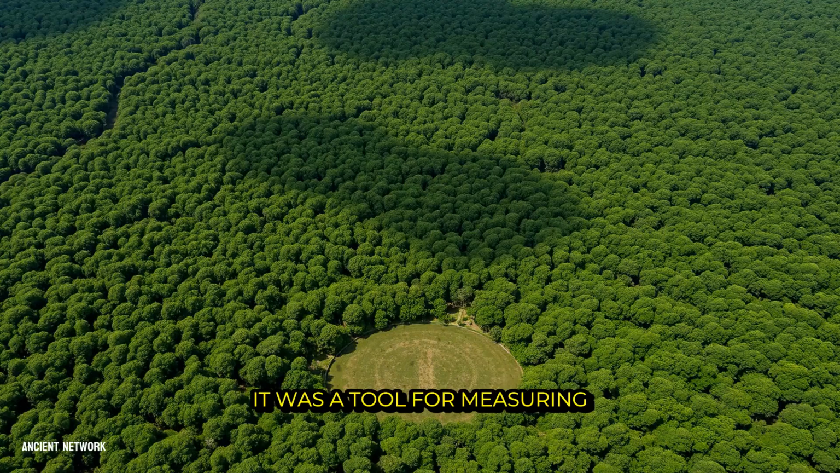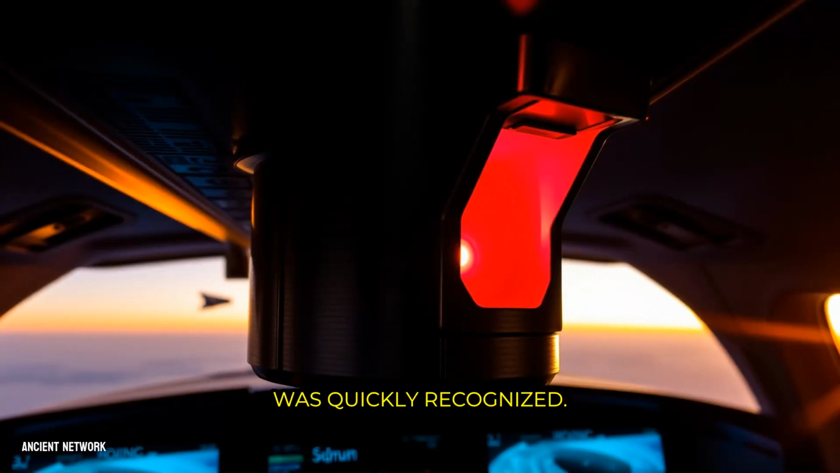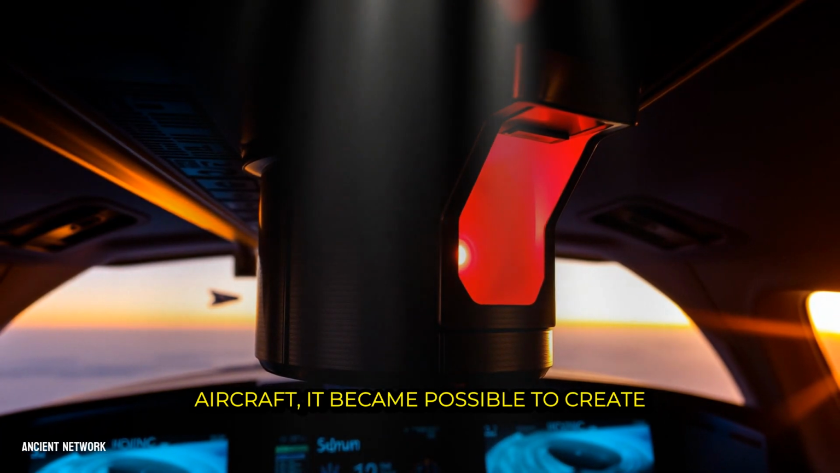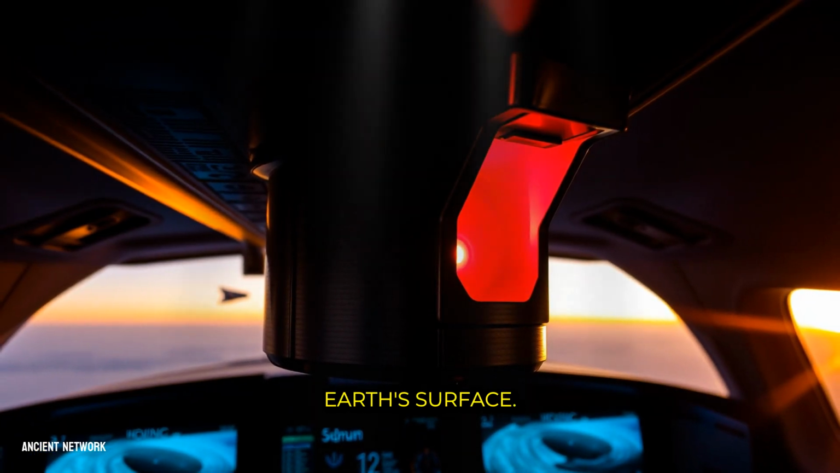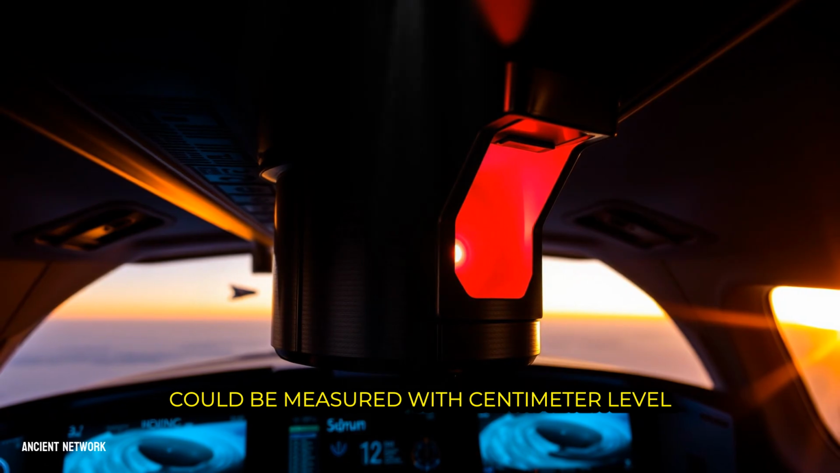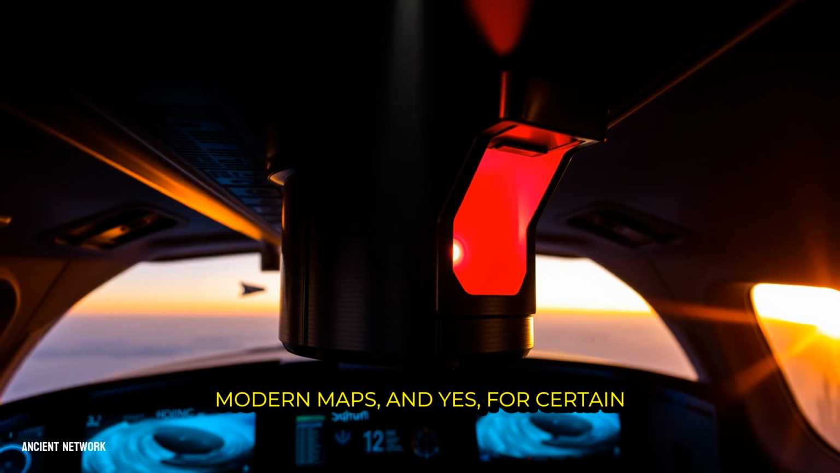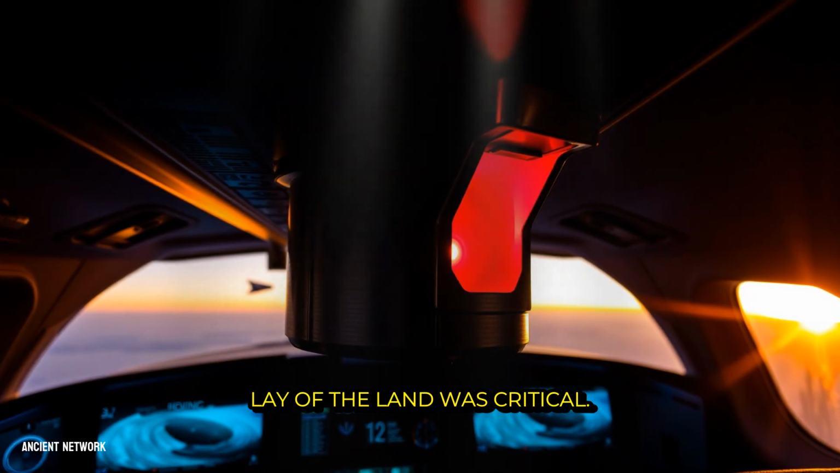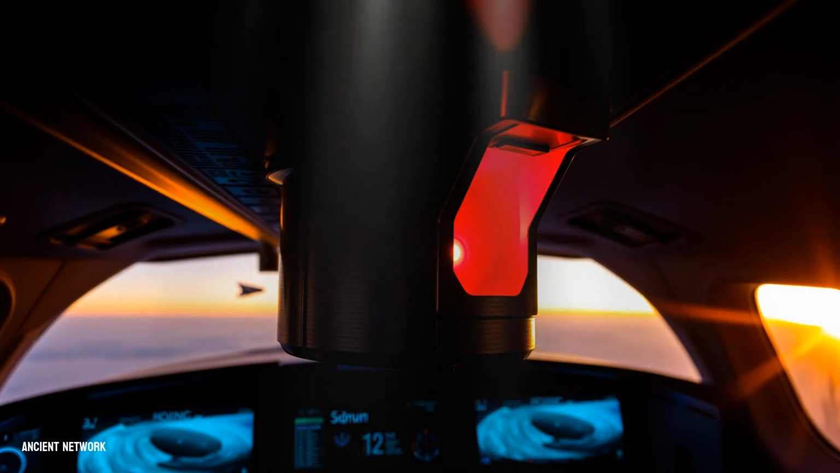It was a tool for measuring the invisible layers of our own air, but its potential for mapping was quickly recognized. By mounting these laser systems on aircraft, it became possible to create incredibly detailed three-dimensional models of the Earth's surface. Every hill, every valley, every tree could be measured with centimeter-level accuracy. This made it invaluable for creating modern maps, and yes, for certain military applications where knowing the exact lay of the land was critical.